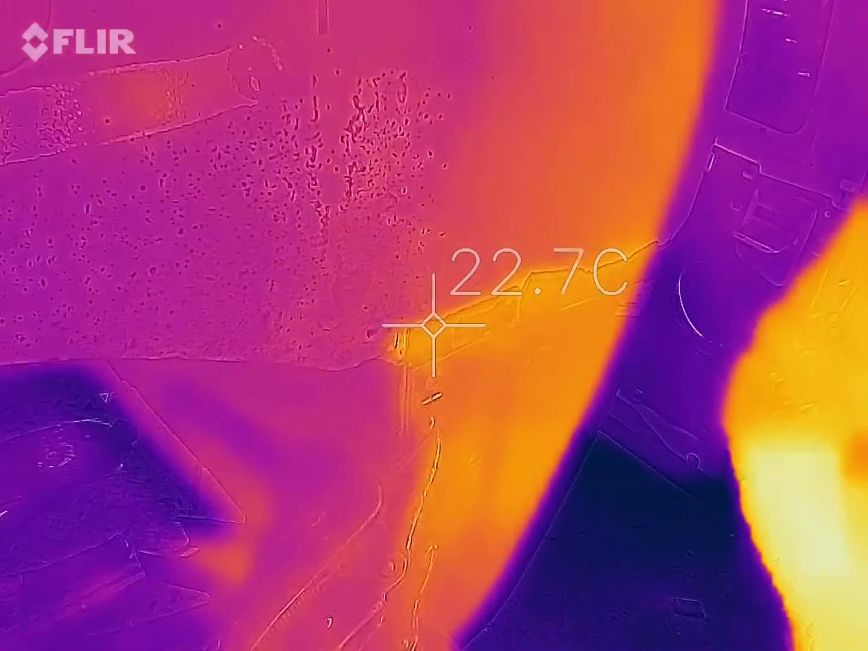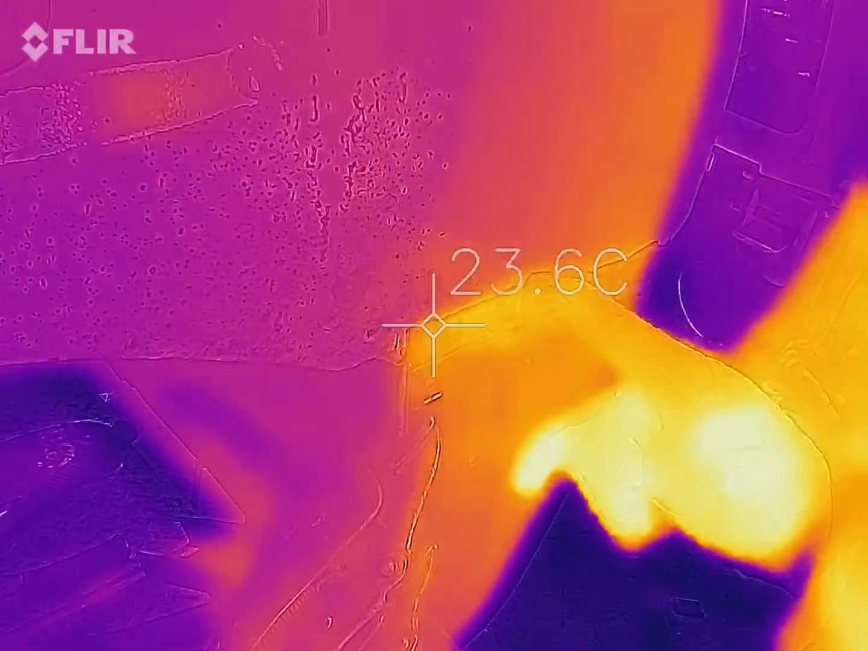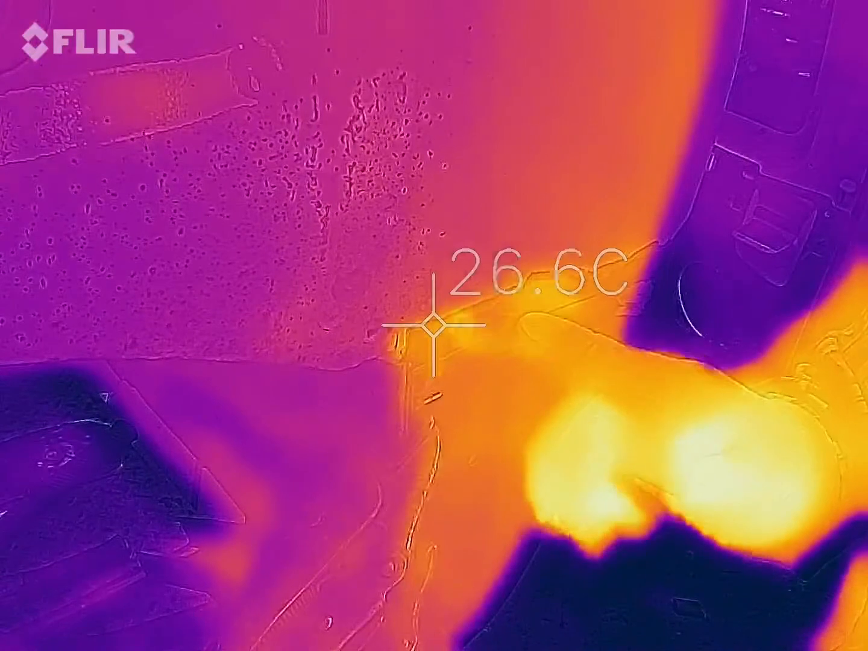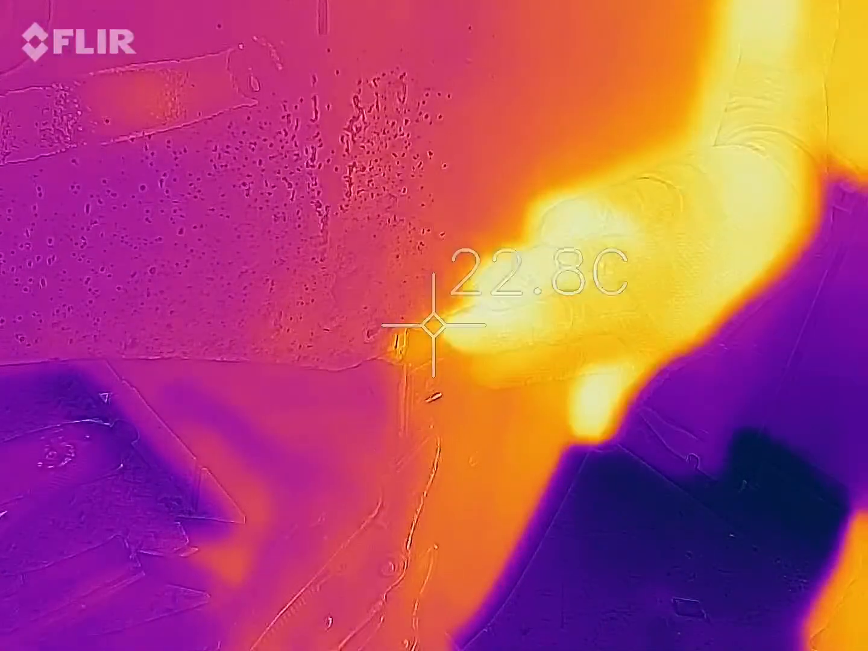Good morning. I'm going to try something interesting today. FLIR mode. I'm going to weld this panel on and we're going to observe. Look at, I can just put my hand here.